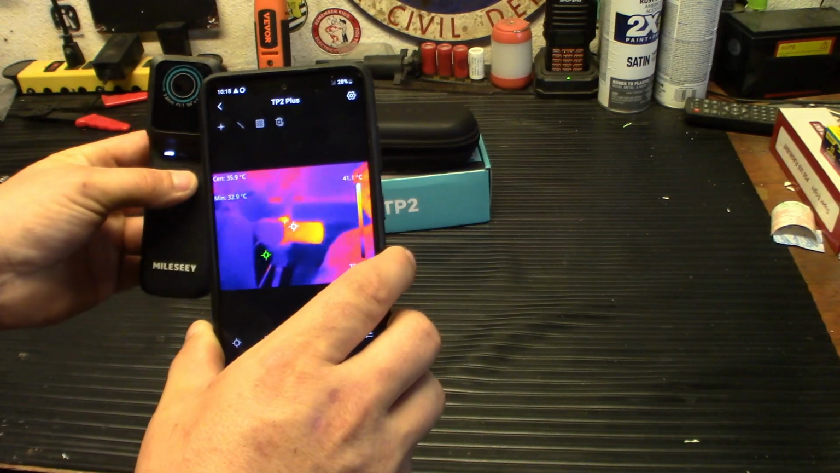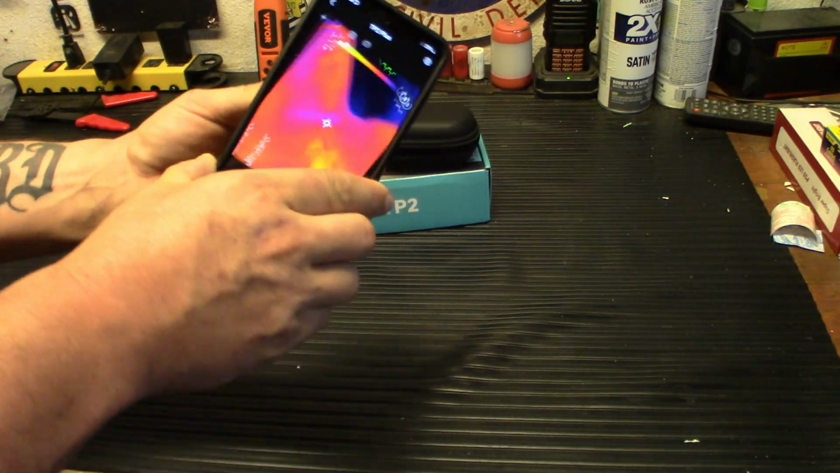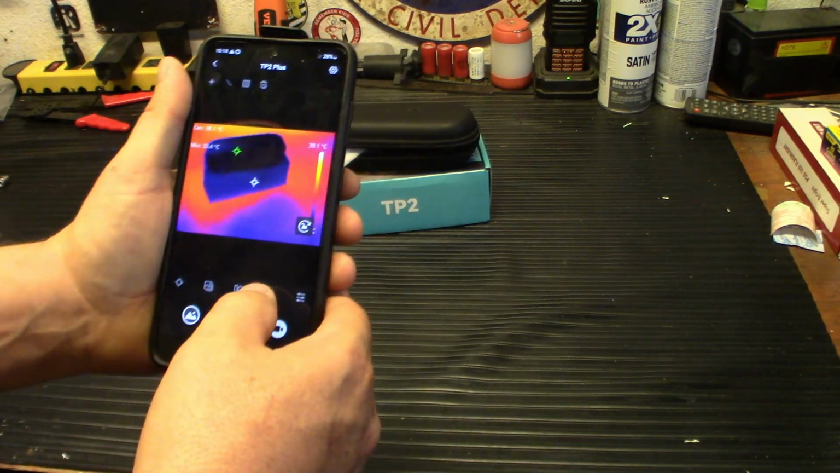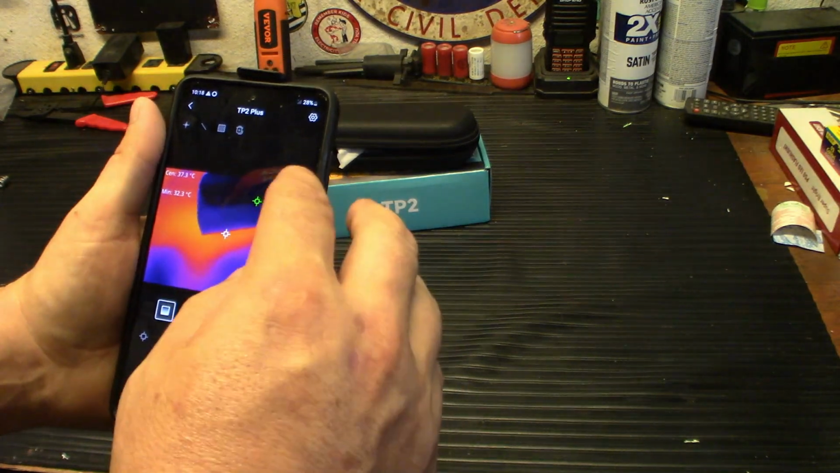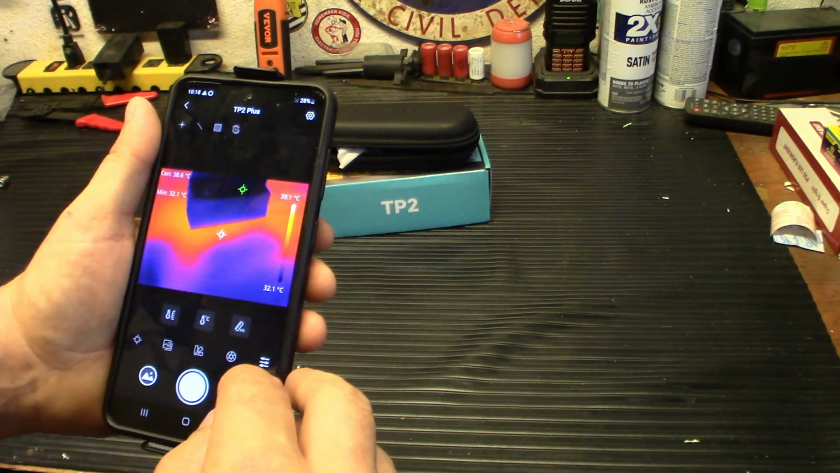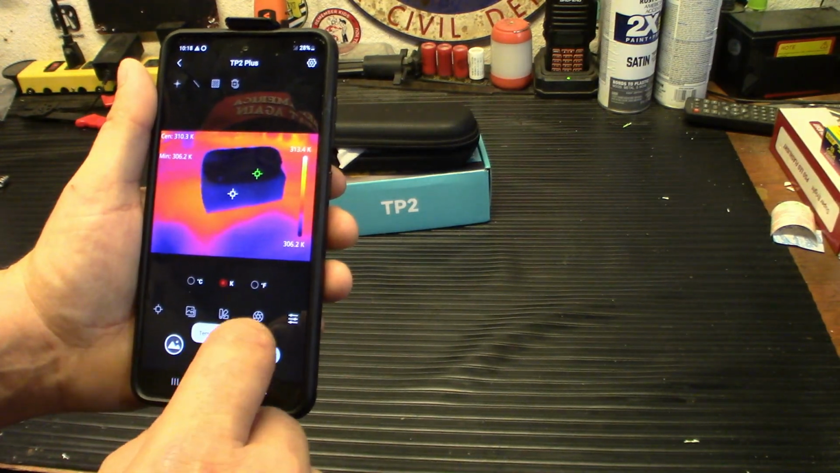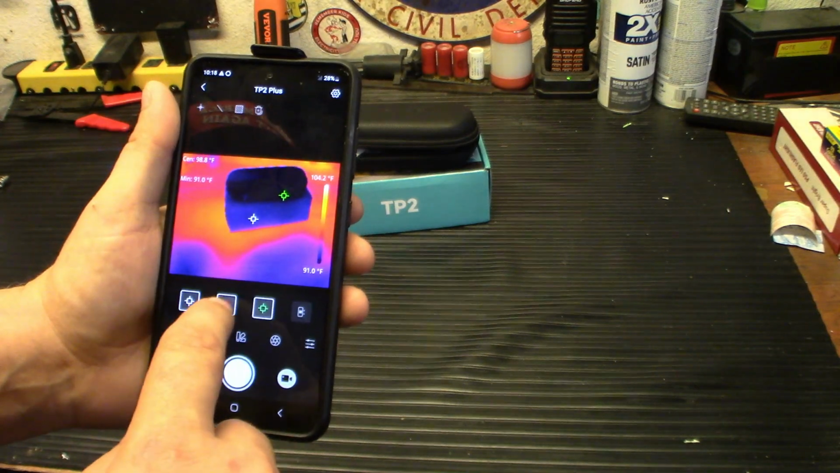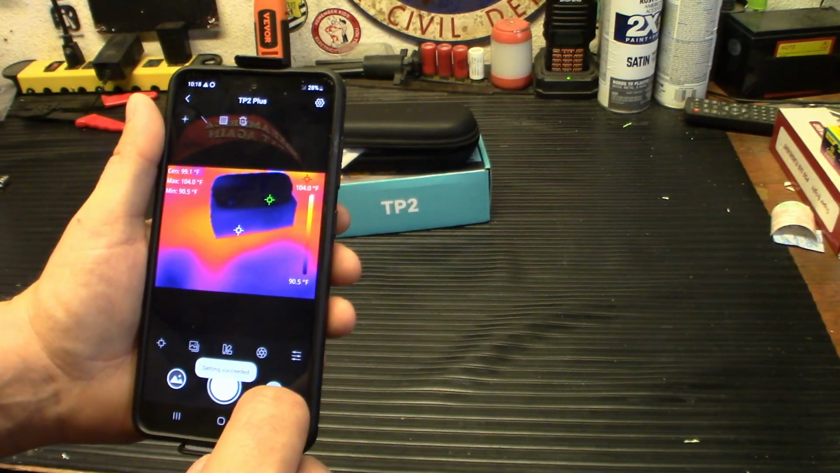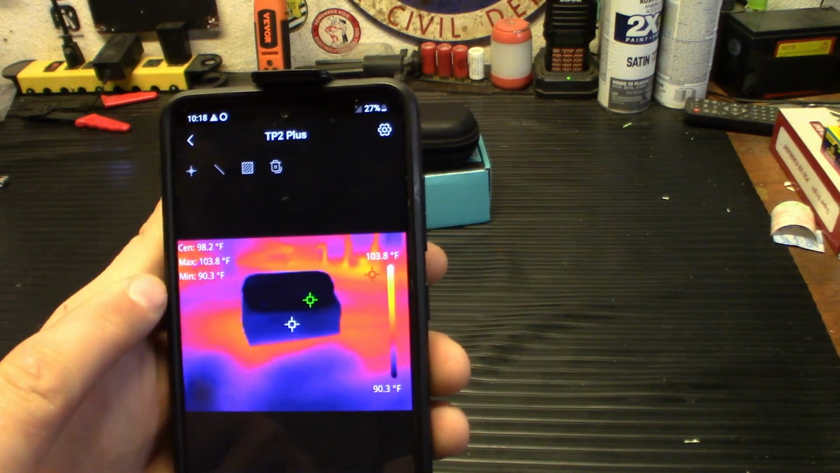Obviously everything red is hot, everything dark is cold, but you do have an option to switch that around inside the settings. There's quite a few different settings it has. Haven't fully figured this app out yet. Get back to Fahrenheit. There we go. Now in the top left corner, it tells you the maximum and the minimum on the screen.